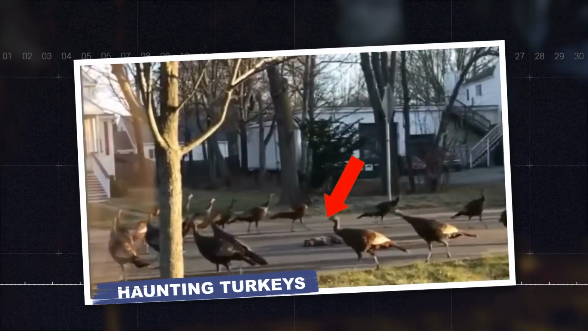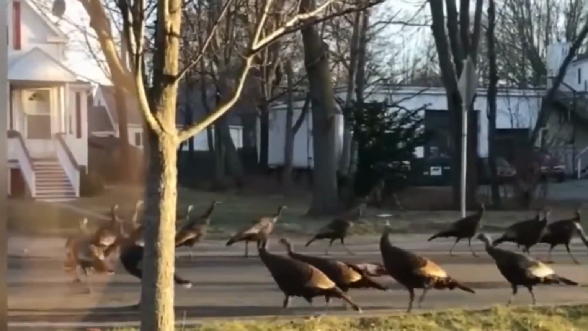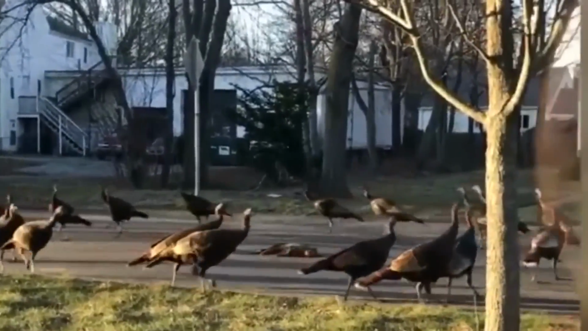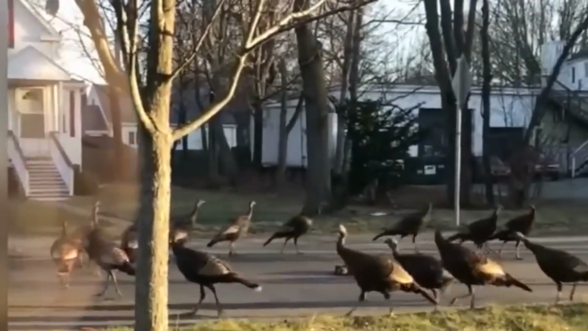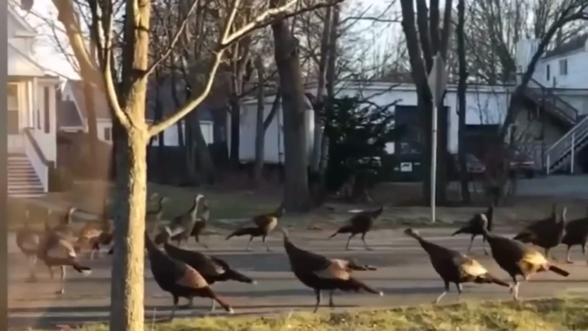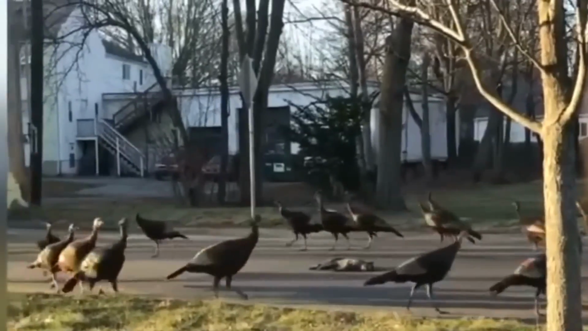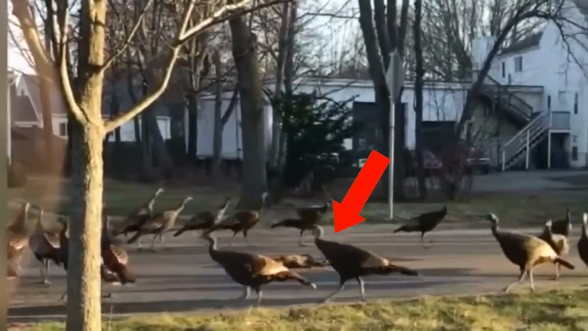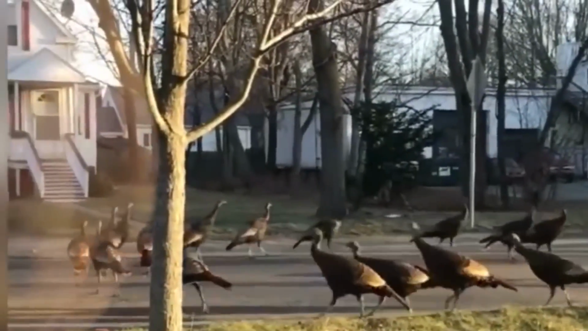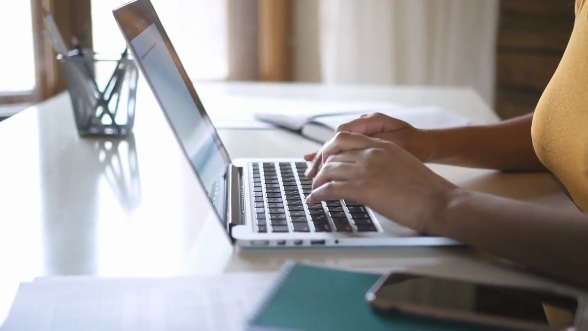Haunting turkeys. From the shadows of suburban Massachusetts emerges a perplexing spectacle. Flocks of turkeys, drawn by an unknown force, gather in a macabre dance around a lifeless cat. The unnerving ritual continues with more turkeys joining the strange congregation in an infinite loop. What mysterious energy compels them? Is it a dark omen, a supernatural presence, or something even more that lies beneath the surface? Share your insights on this creepy event in the comments.